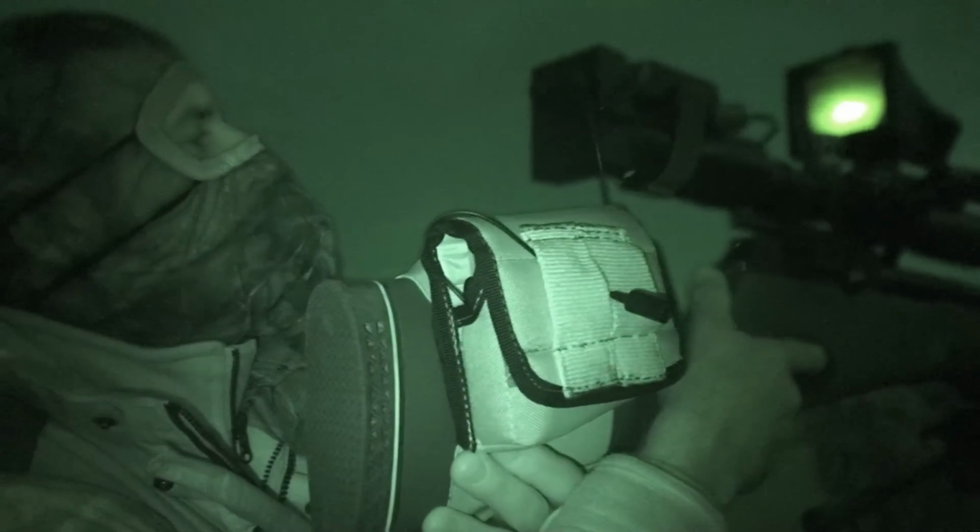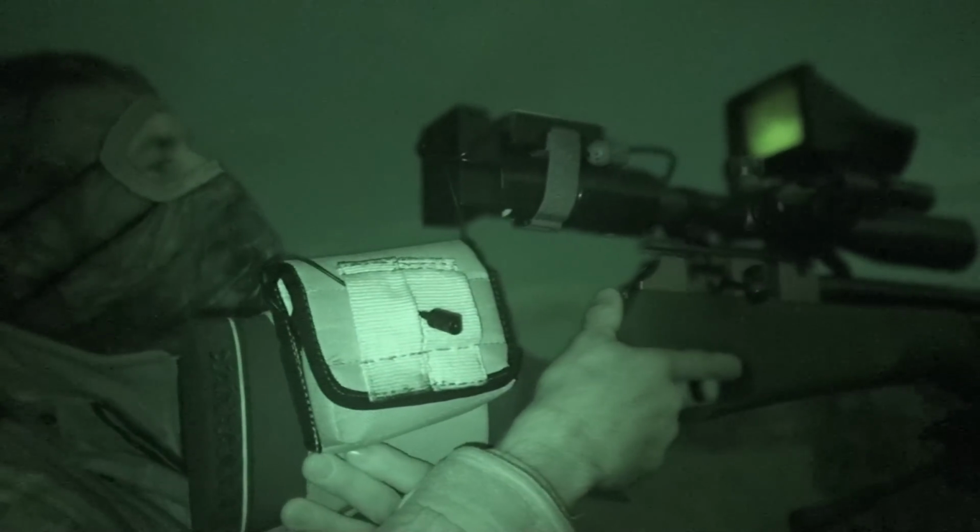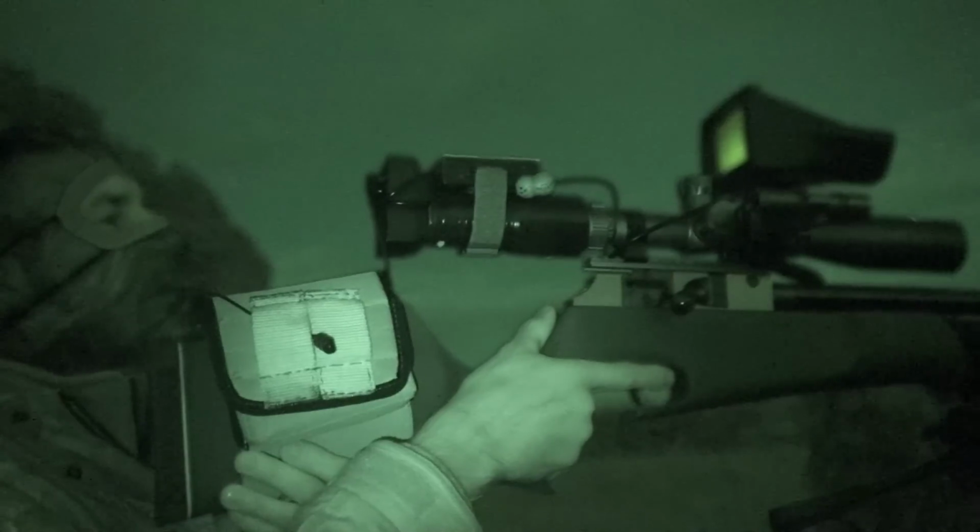Back then, I hadn't yet got myself a night vision spotter, so you would have to scan left and right with the rifle to see if there was anything back out again.